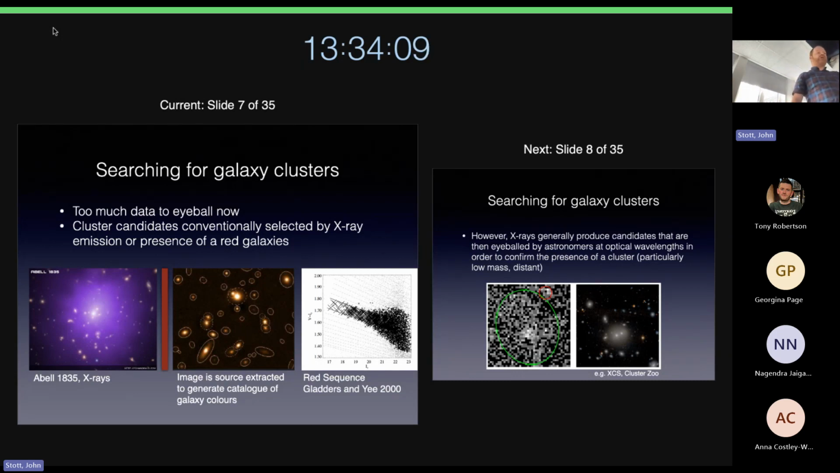So people don't tend to eyeball images anymore to look for these things because there's just so much data covering the entire sky, you couldn't do it, and it's very deep now. So you've got detail out to very large distances. It just wouldn't be possible to do that.